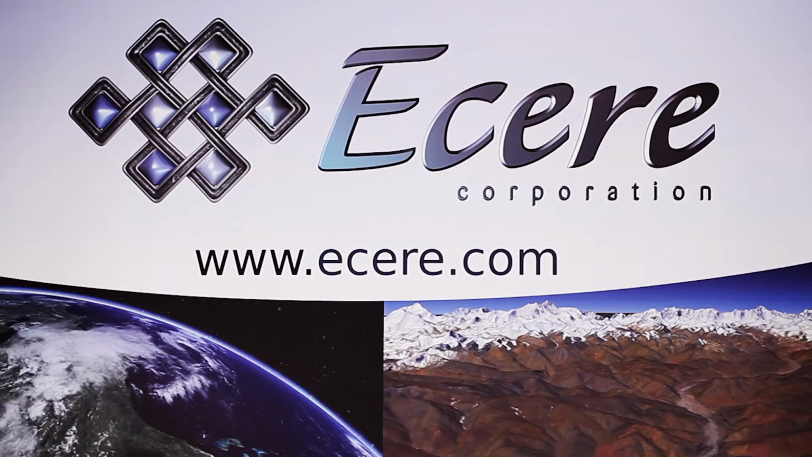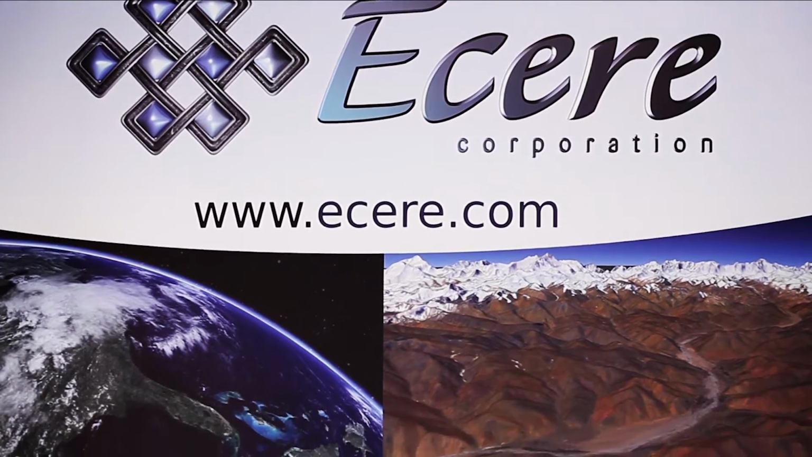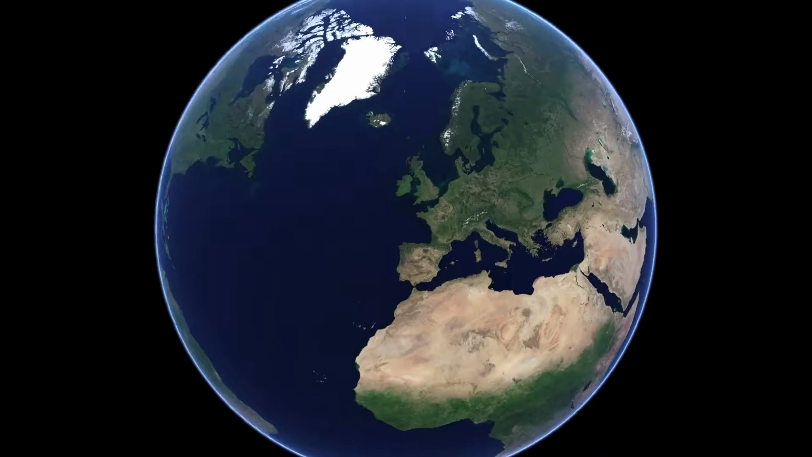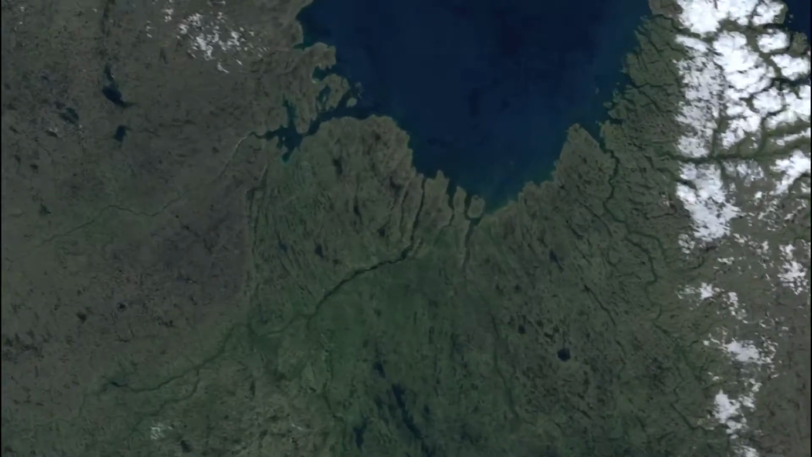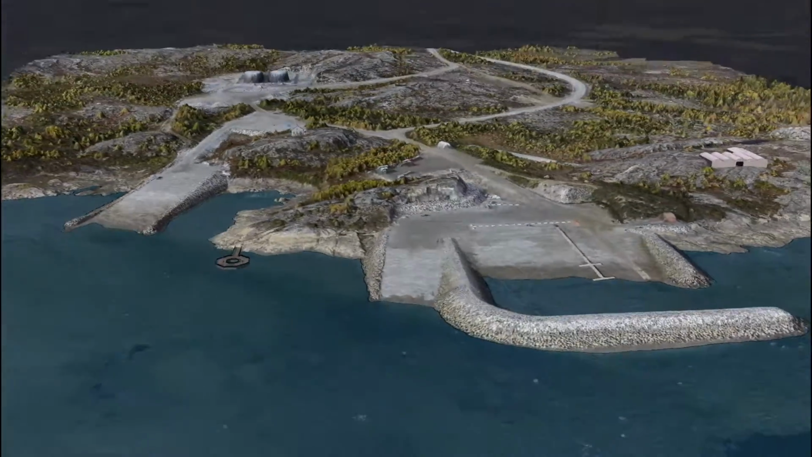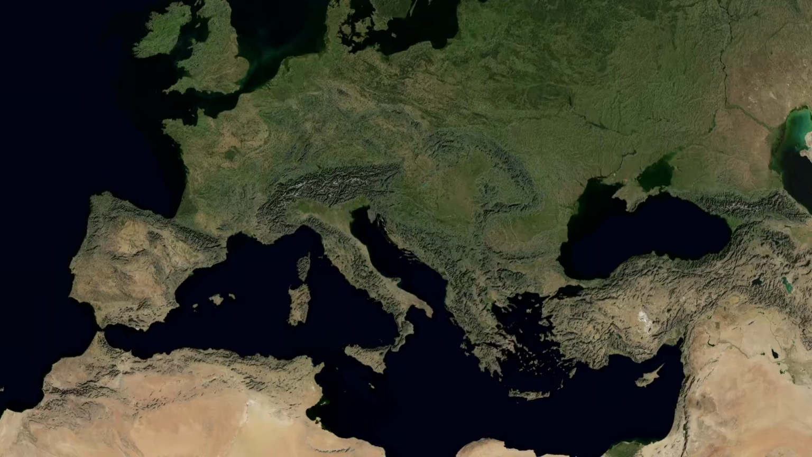Cherry Corporation is a Canadian company providing high-performance software products and custom client solutions. Cherry Corporation's unique expertise is innovating at the crossroads of geomatics and three-dimensional visualization.